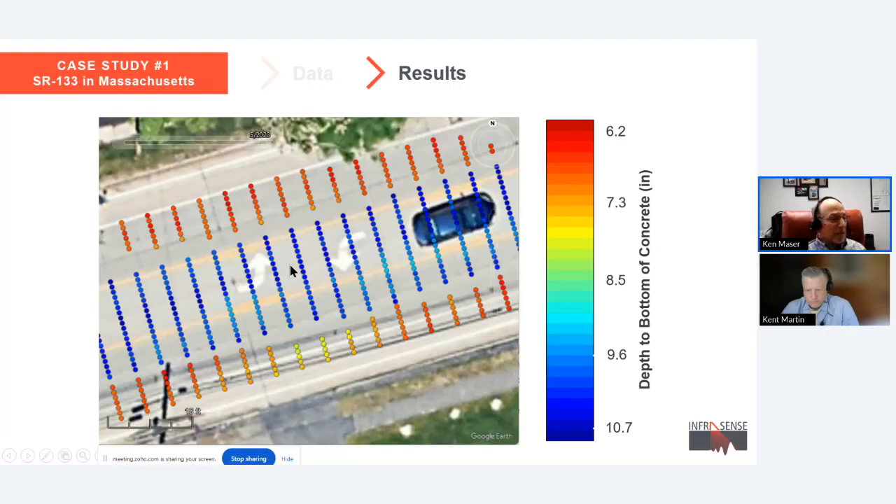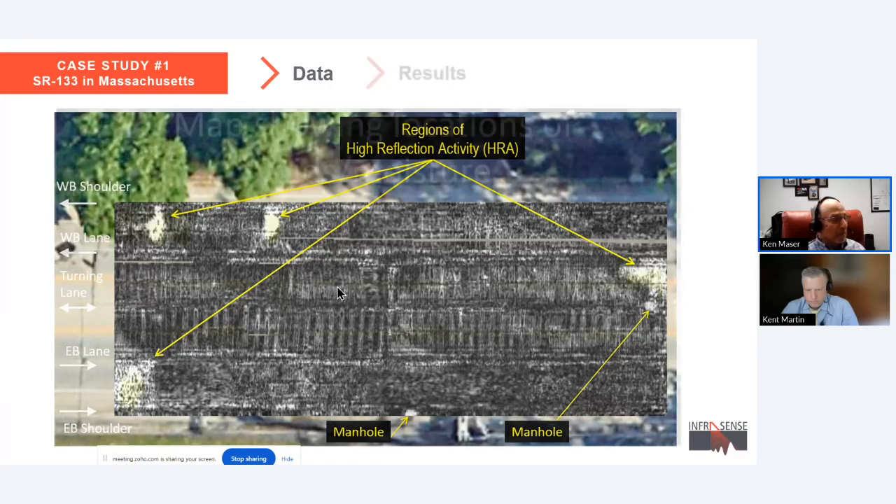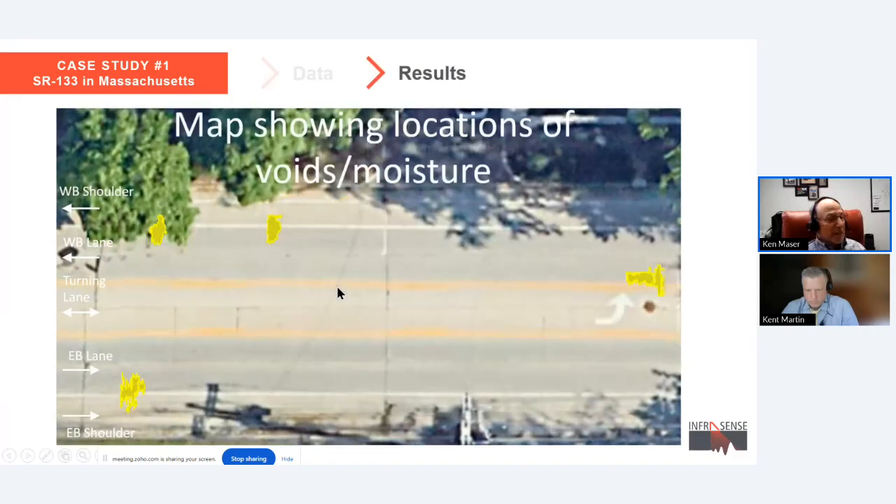Also investigated was the presence of voids. Voids underneath the concrete pavement usually result in high reflection activity, which is represented by these bright spots. So these are identified as areas of potential voids, and they can also be mapped in Google Earth so that they can be viewed in terms of the overall layout of the project and rehabilitation planning.